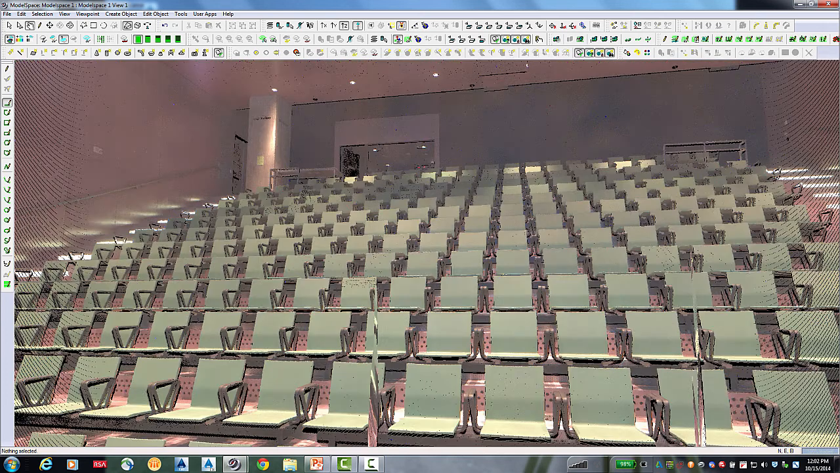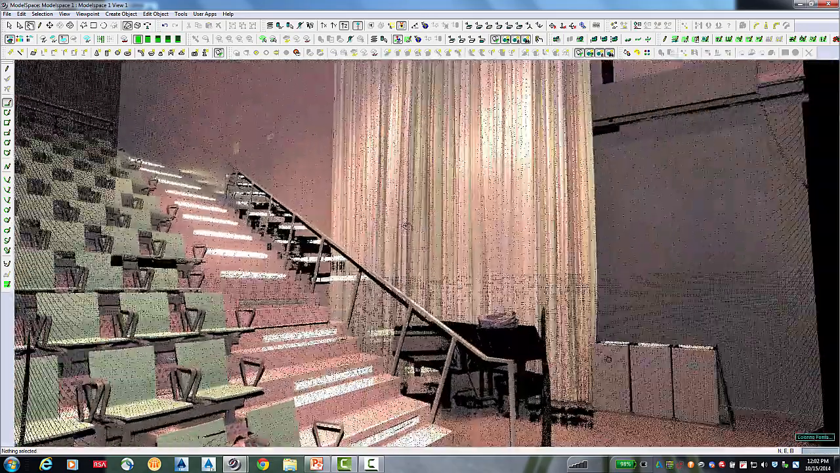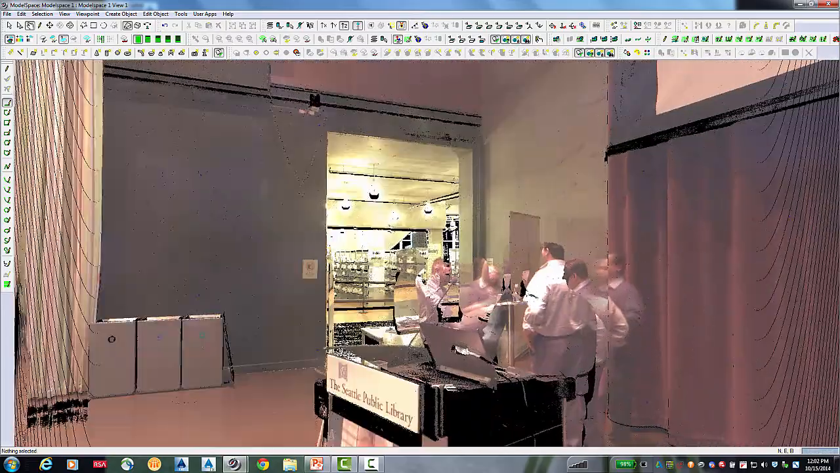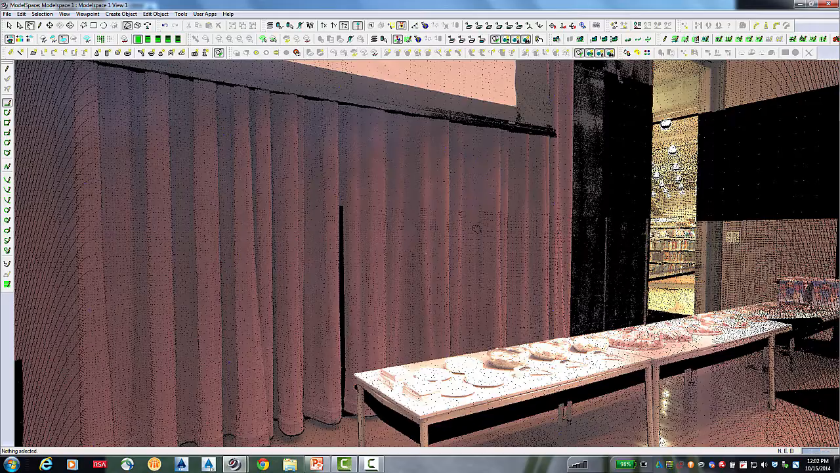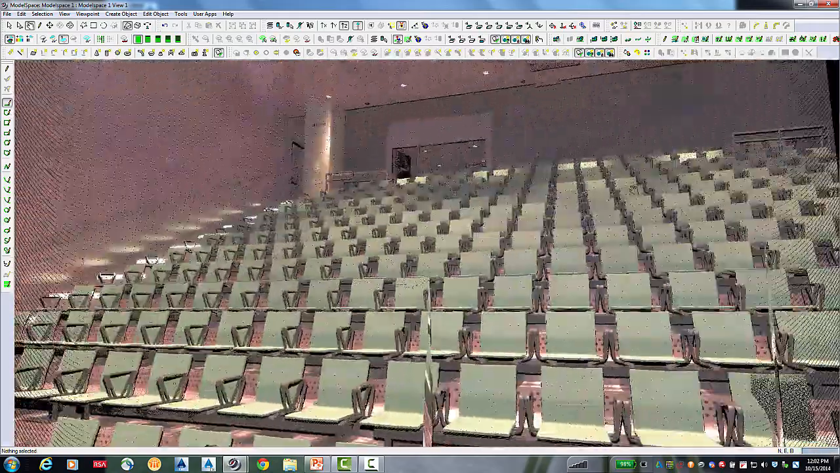But we can make him even more attractive by throwing true colors on him as well. So now I've taken the colors from the imagery and applied them to the point cloud itself. You can see our lunch sitting there waiting for us and everything.